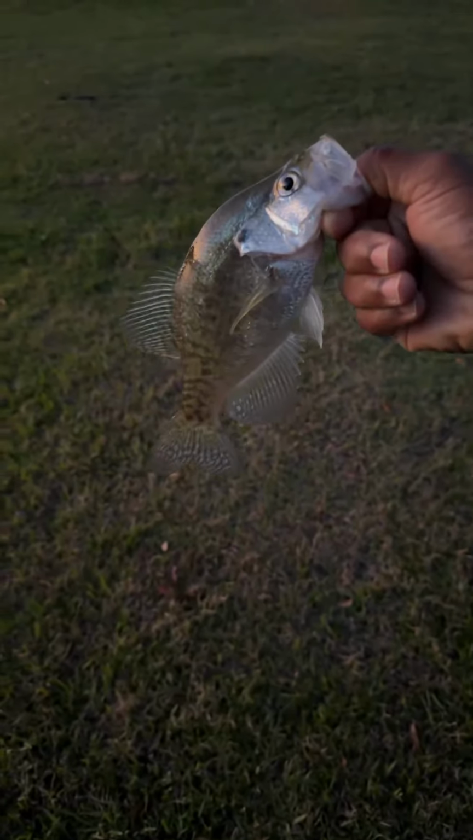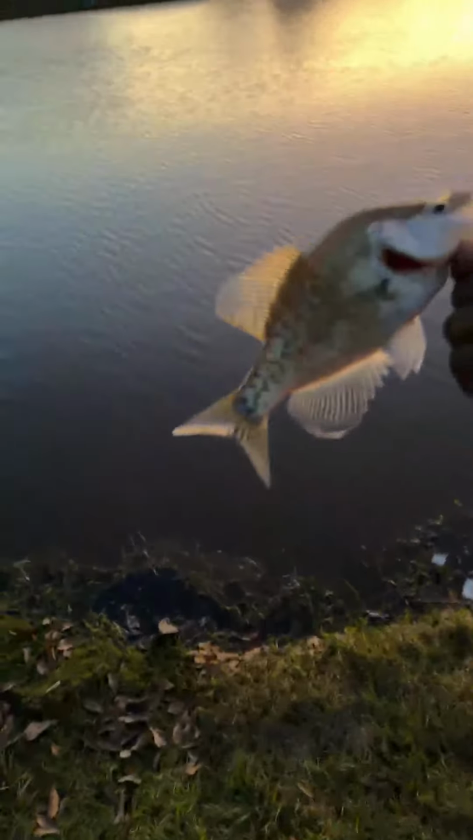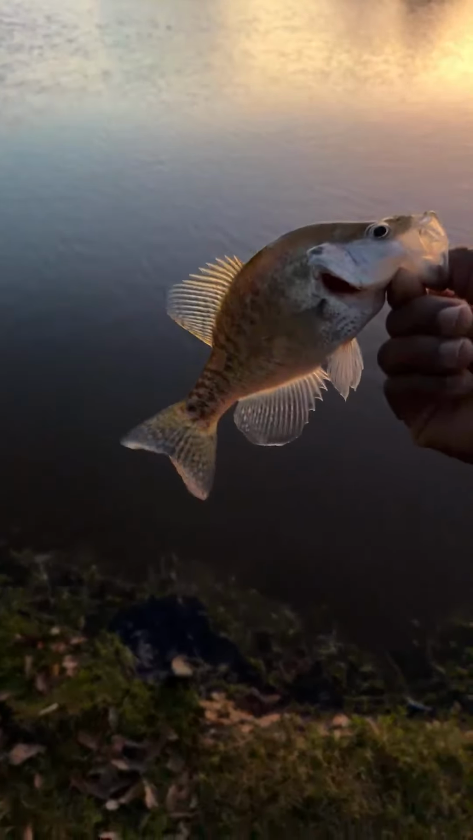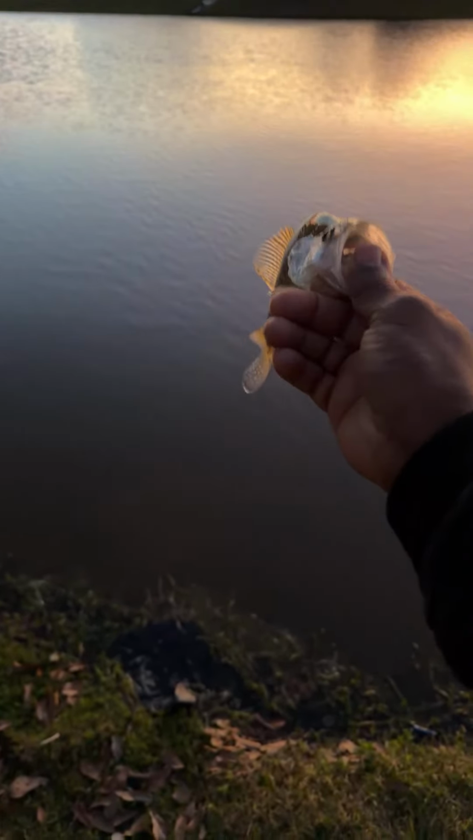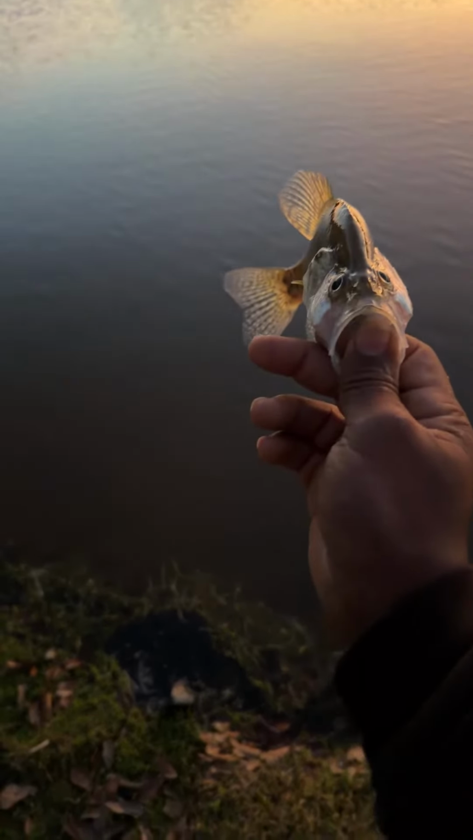Yes, sir. Catching dinner. Technically, I can keep him because this is a pond. This is not public water. But he's like 9 inches, and I ain't keeping no fish today. So two bluegills, one crappie. I told you they had crappie in here. I literally just finished saying they had crappie in here.